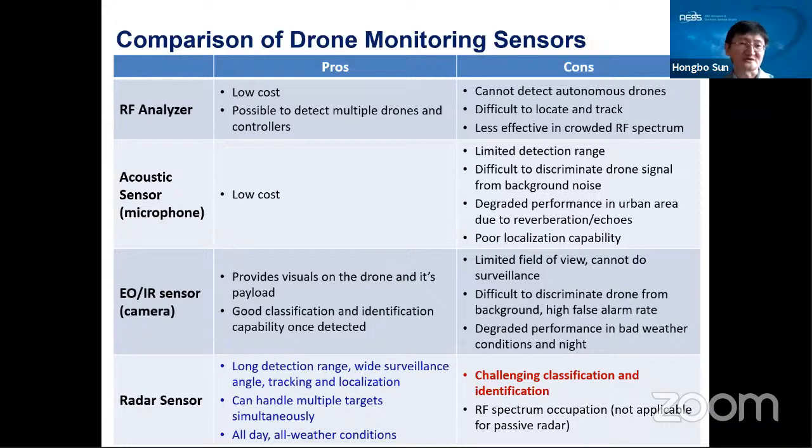Okay, the next, the acoustic sensor. Acoustic sensor means a microphone, to hear the sound generated by the drone motors. It's very low cost, yes. But unfortunately, the acoustic sensor usually has a very limited detection range, maybe just 100 or 200 meters.